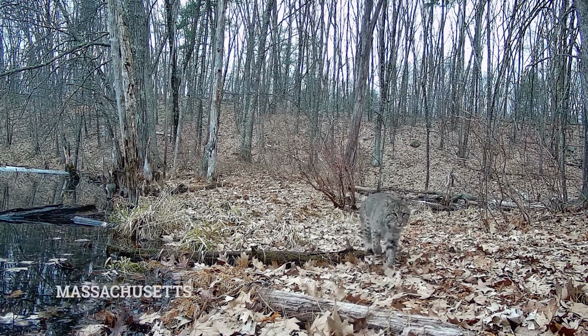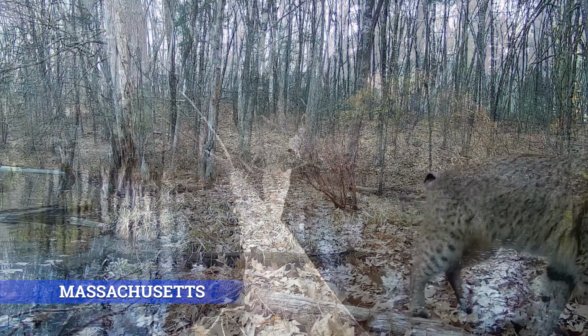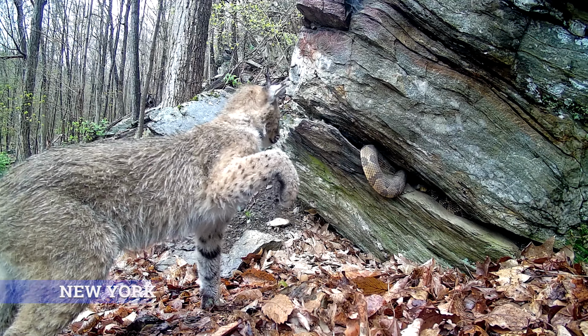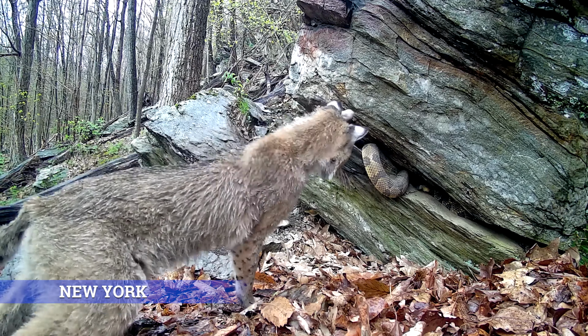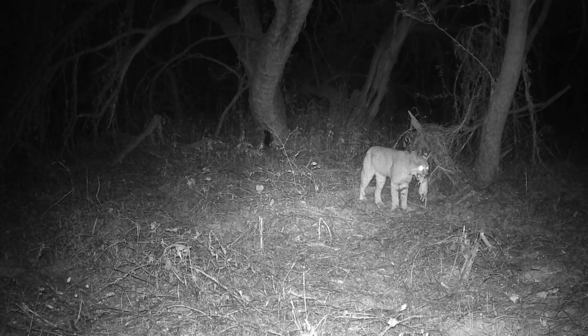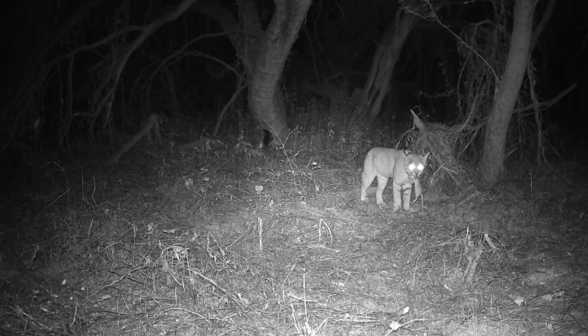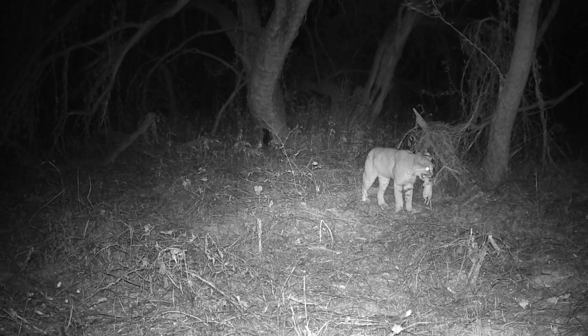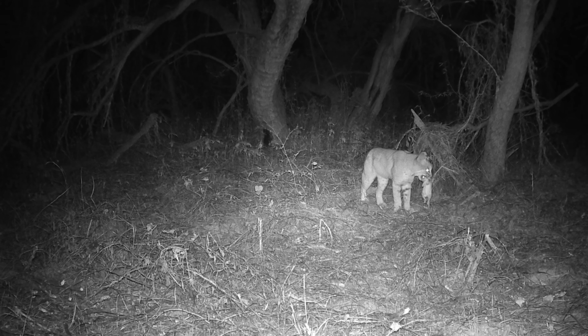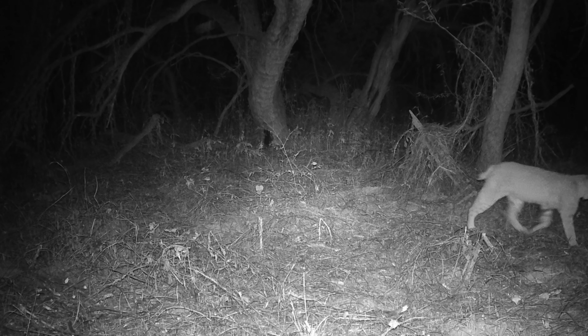I have felt fortunate that my trail cams have captured decent footage of bobcats back east in Massachusetts and New York. The most noteworthy being this adult swiping at a timber rattlesnake in a den crevice. However, it was the Arizona trail cam that filmed my first bobcat with a recently caught prey, which appears to be a pack rat. And the bobcat's vocalization is likely directed towards a nearby mate.